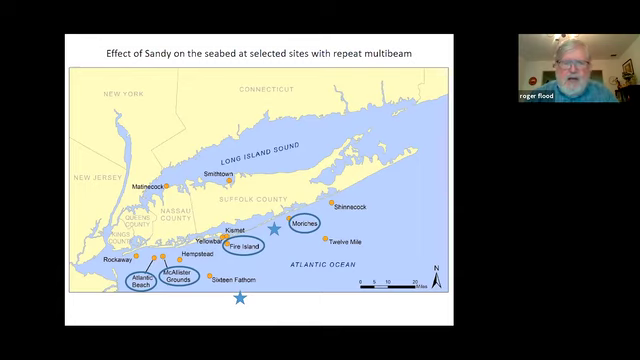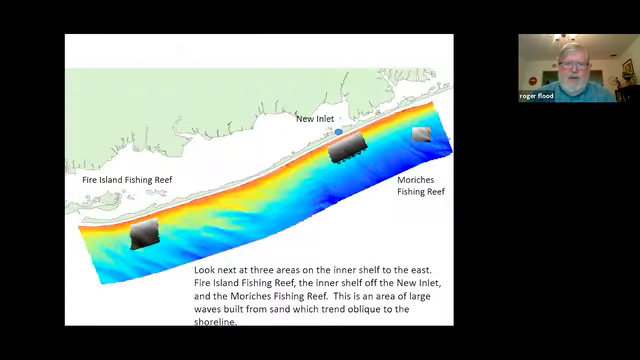So we're going to look at the three other areas along the Long Island there, and so here's a USGS map of the south shore of Fire Island along this place, and we can see those large oblique waves that cut through the area, and then the three things indicated are where we've collected some data.